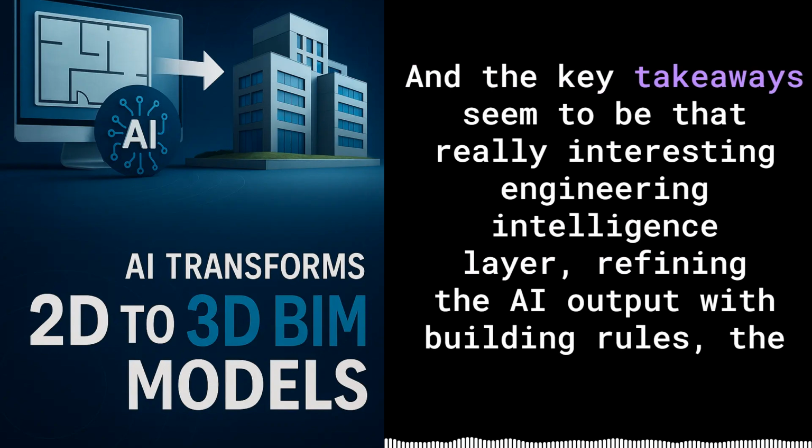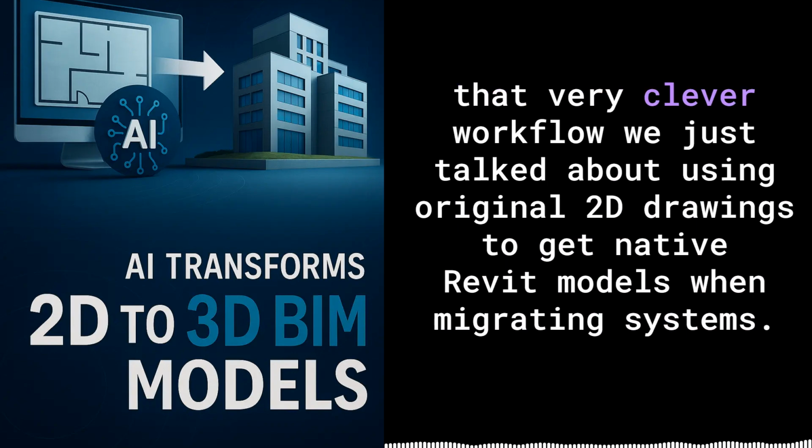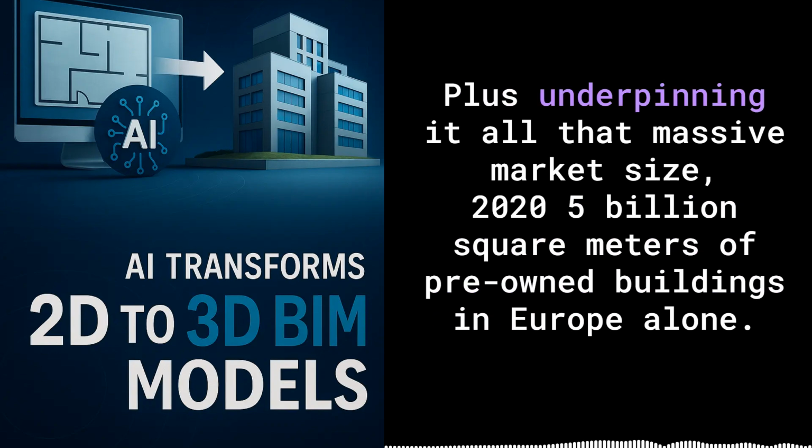And the key takeaways seem to be that really interesting engineering intelligence layer, refining the AI output with building rules, the efficiency of their factory-style batch processing, the practical benefit of letting users plug in their own Revit families and templates, and that very clever workflow we just talked about using original 2D drawings to get native Revit models when migrating systems. Plus, underpinning it all, that massive market size, 25 billion square meters of pre-BIM buildings in Europe alone.